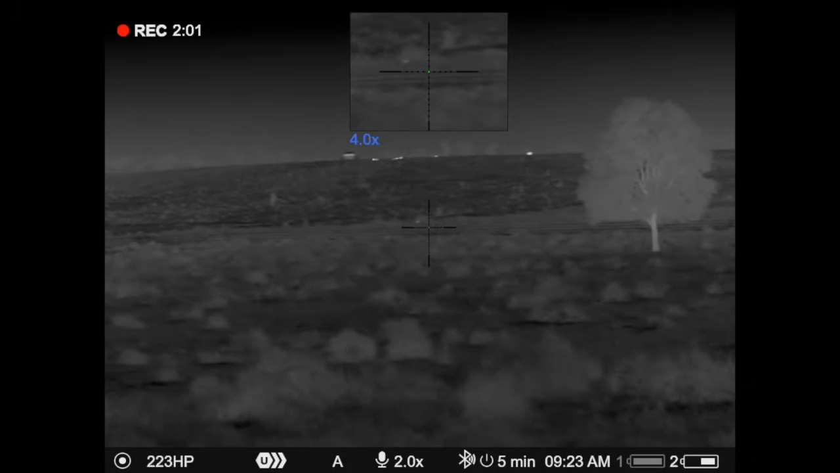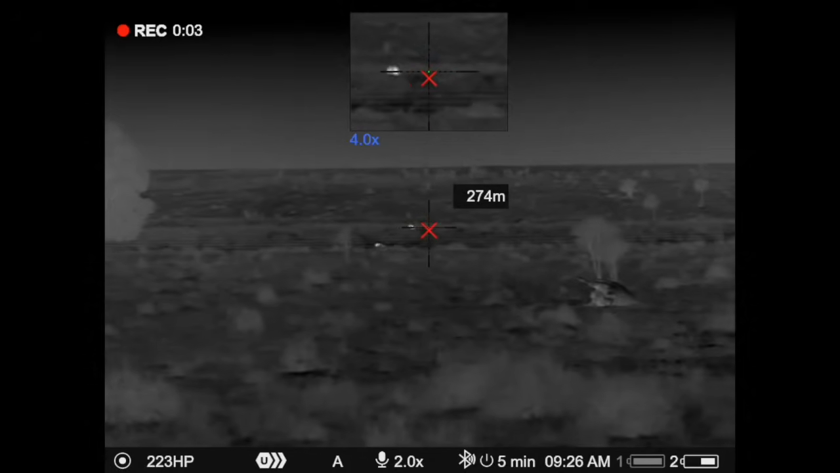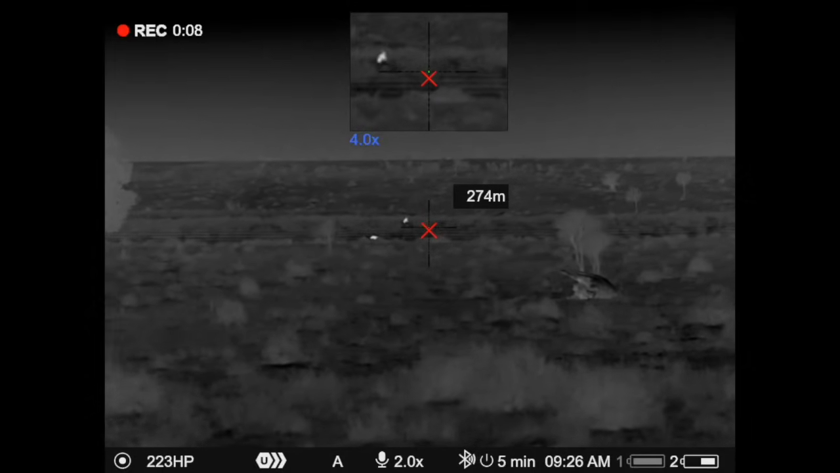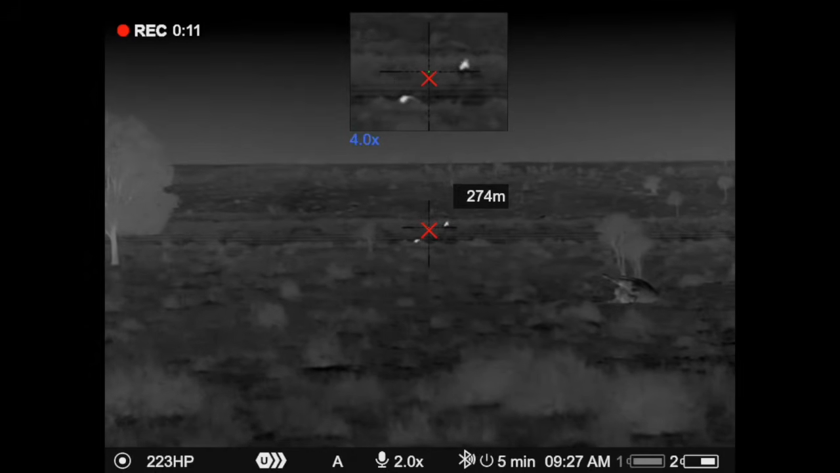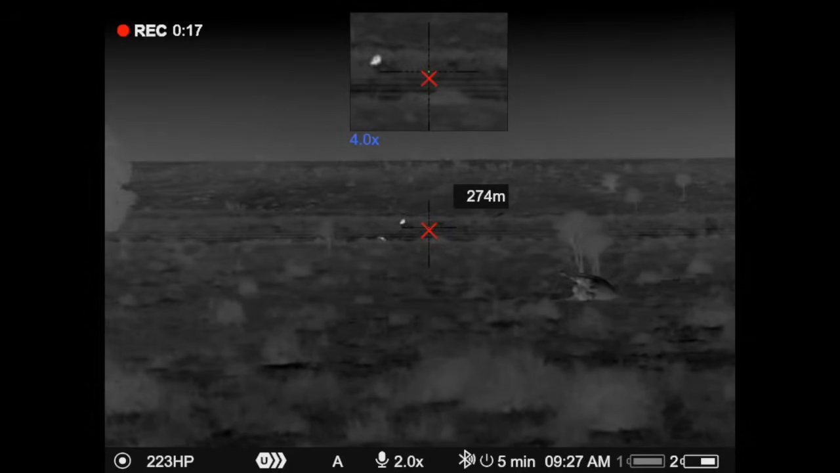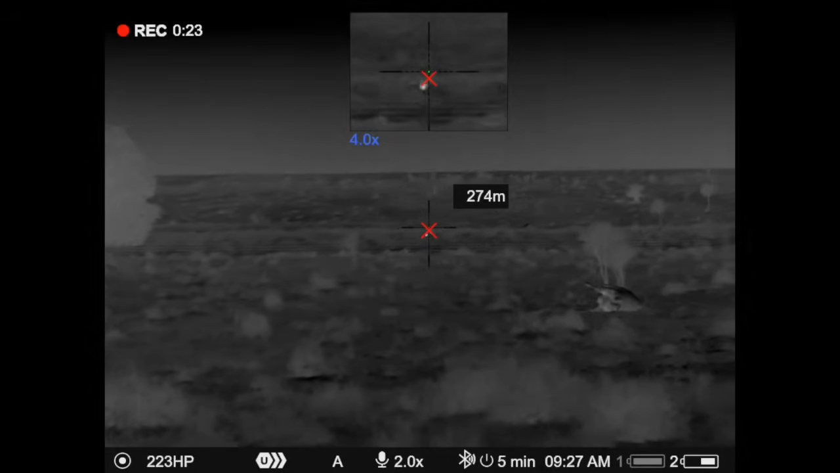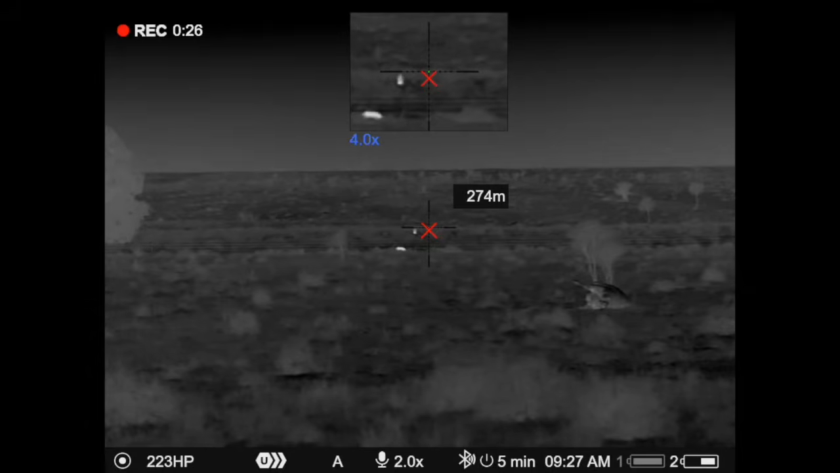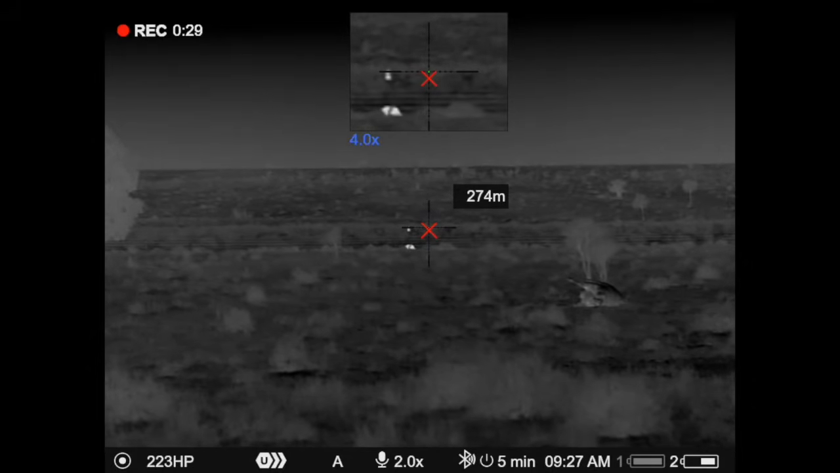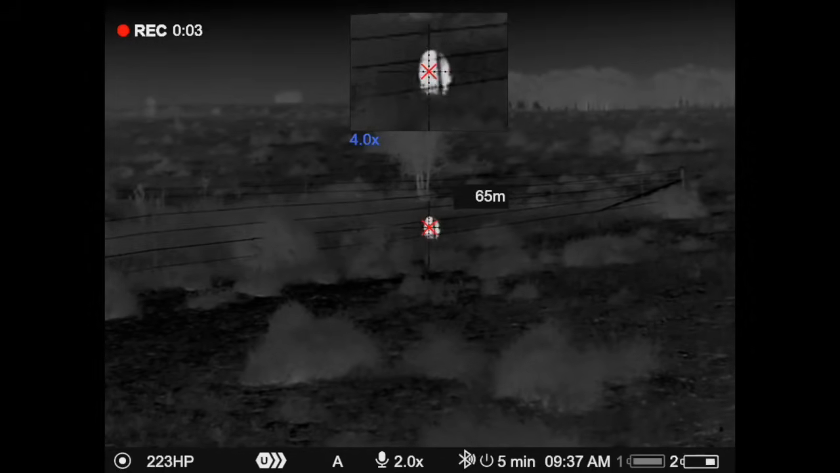That's pigs on that dam bank over there. I think they're considering coming over. I don't know, they're definitely on this side of the dam. He's come around, he's just near the bottom of the fence there at the moment. Just wait here for a bit and see whether he comes over. Oh, she keeps putting her backside to me.